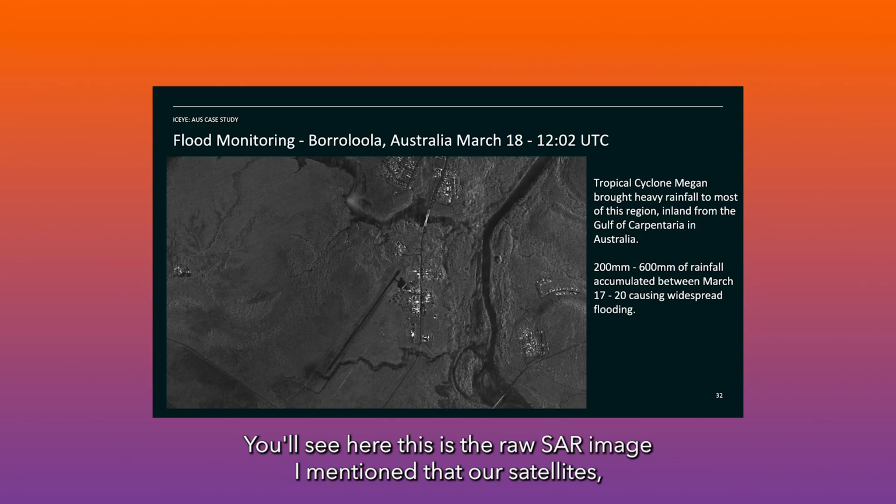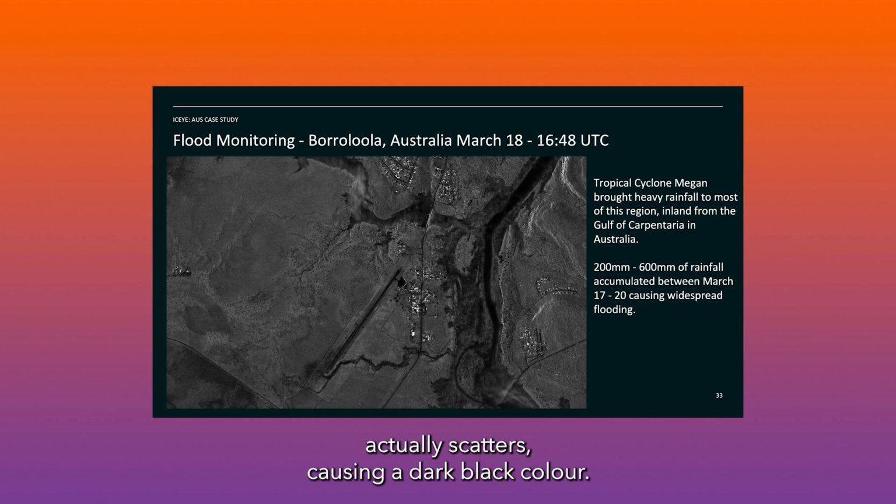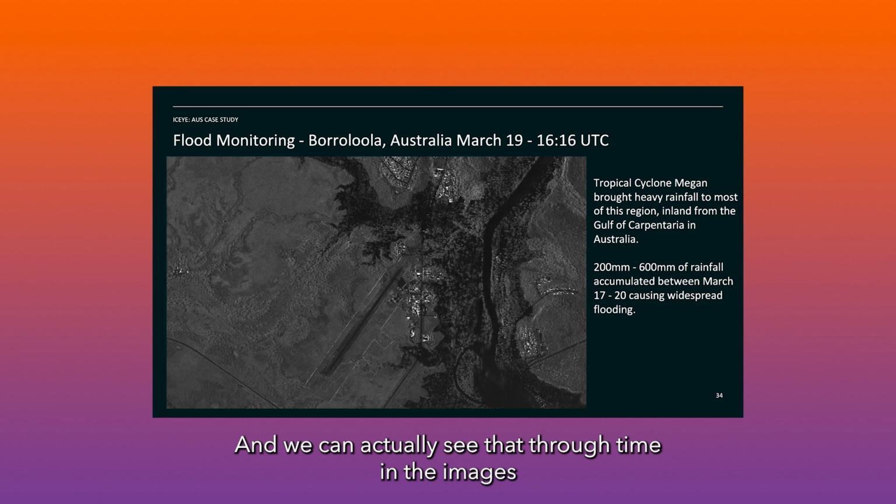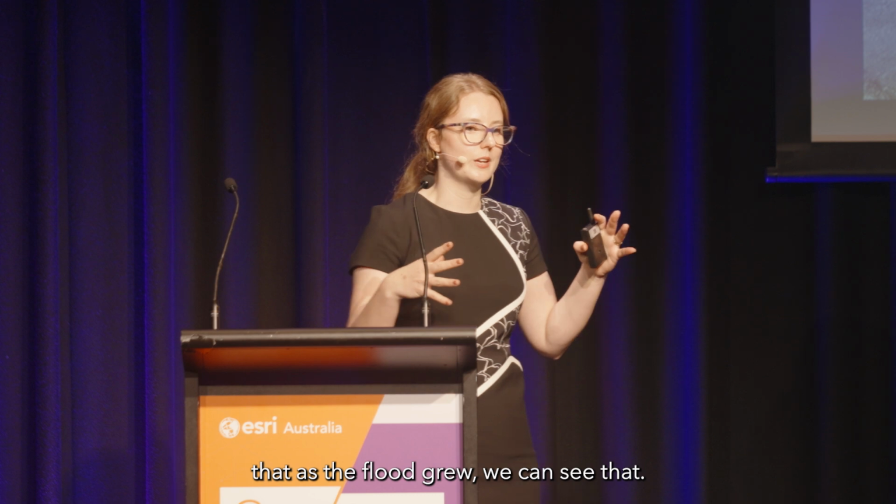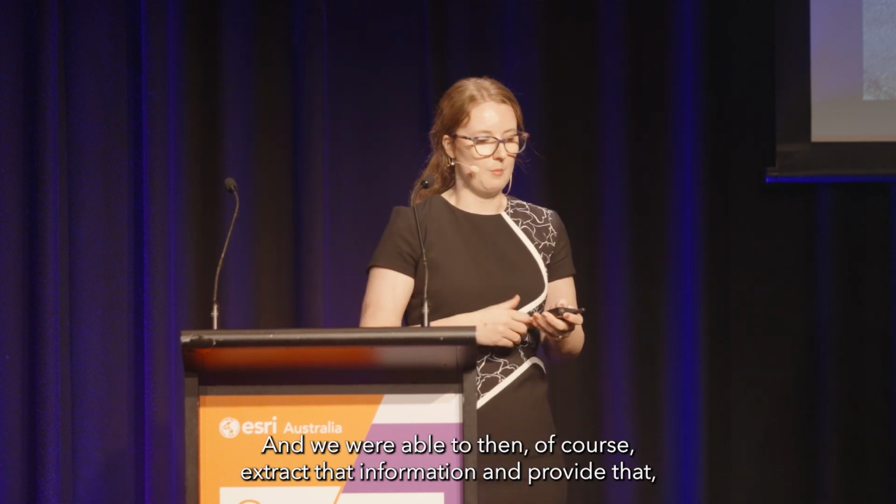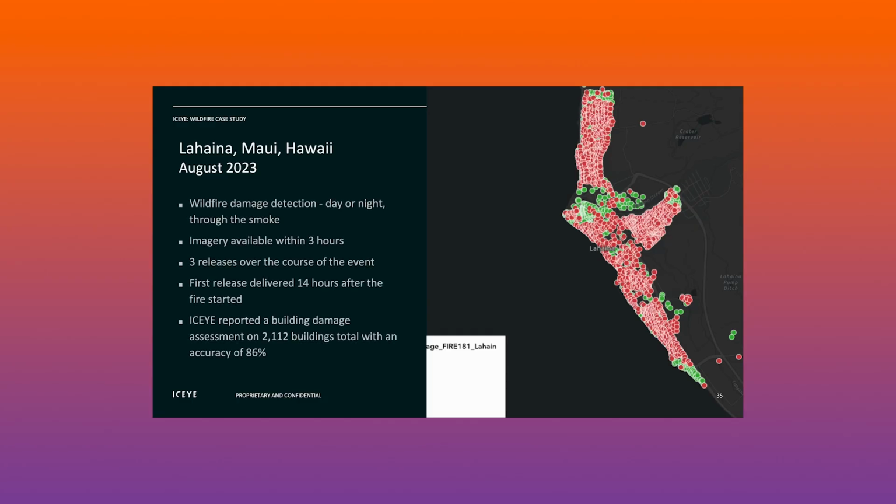I mentioned that our satellites send out a pulse, and when they hit water, it actually scatters, causing a dark black colour. And we can actually see that through time in the images, that as the flood grew, we were able to extract that information and provide that to decision makers to help these communities that needed it most.